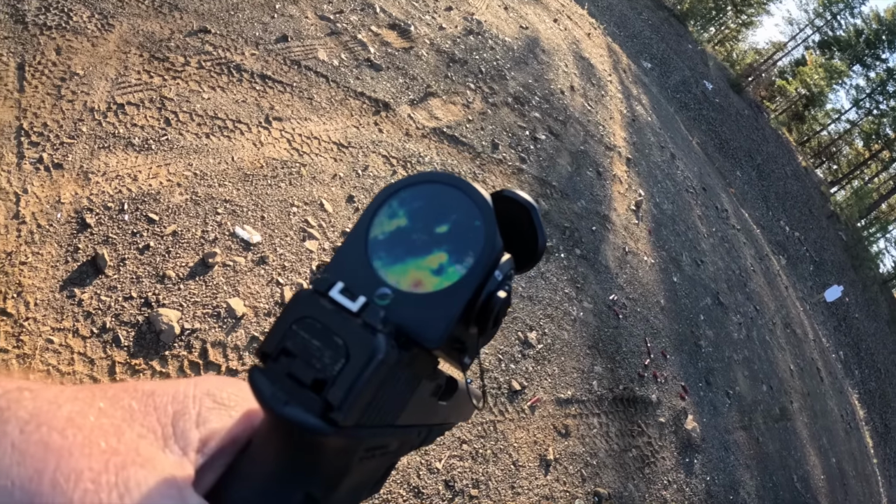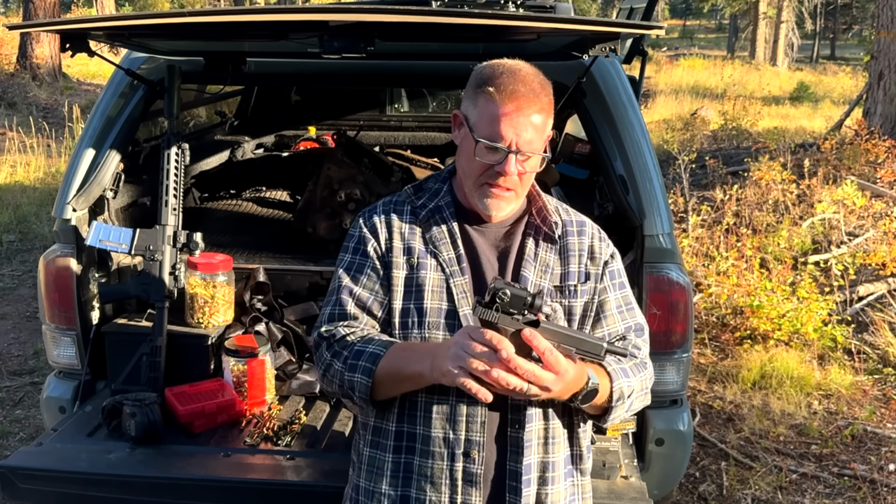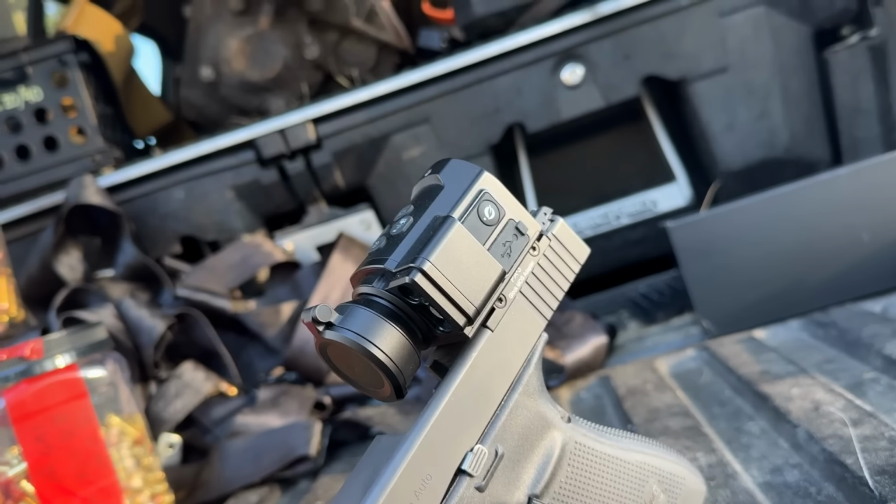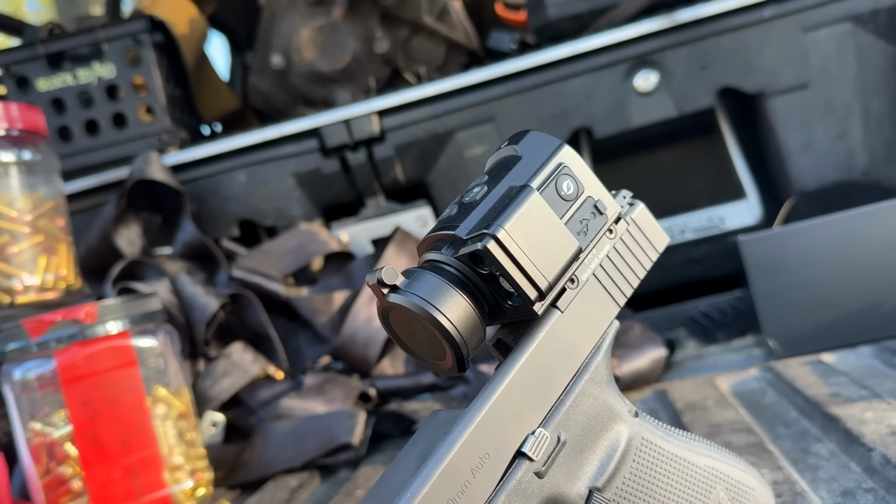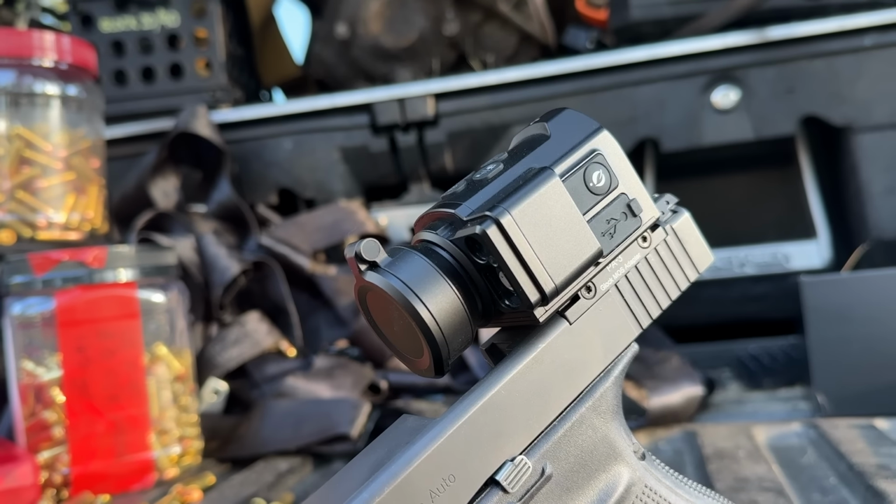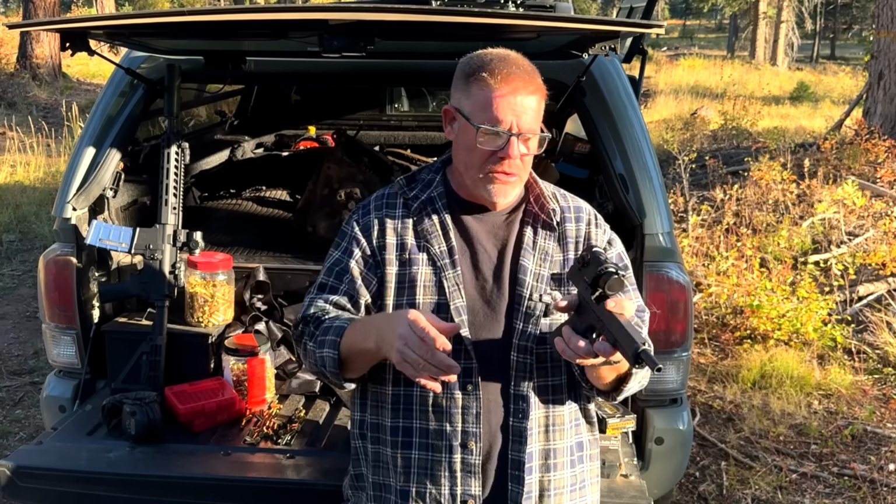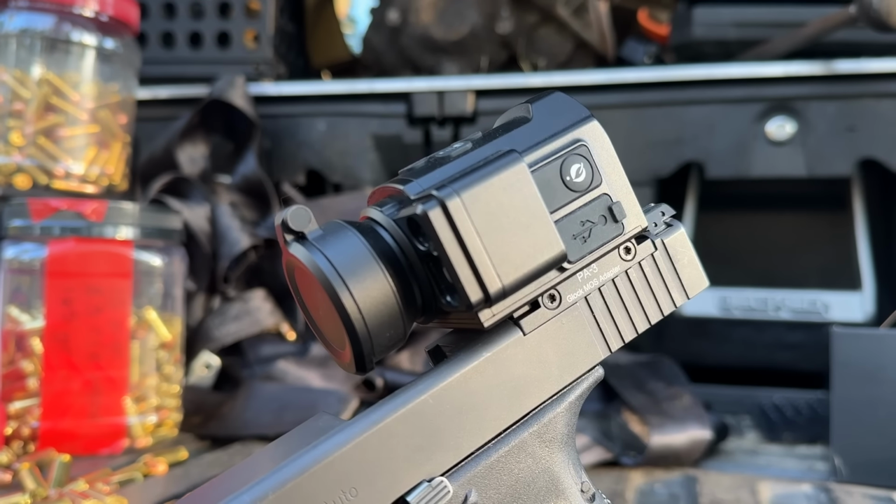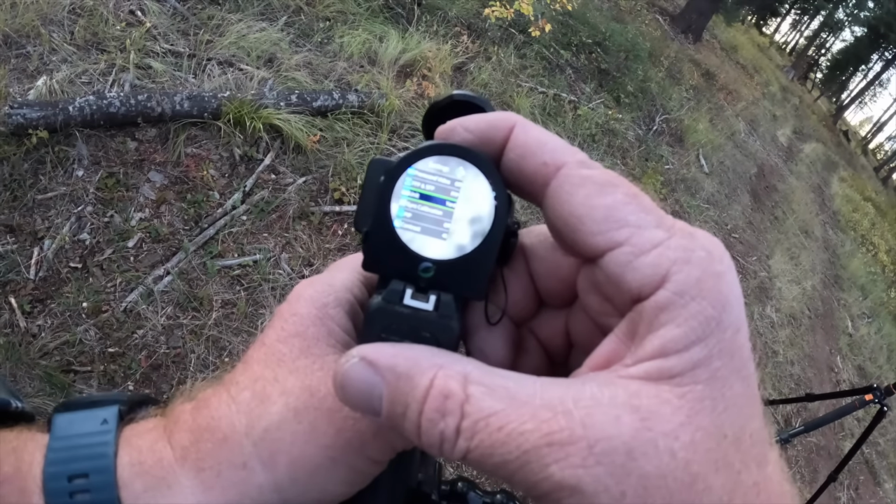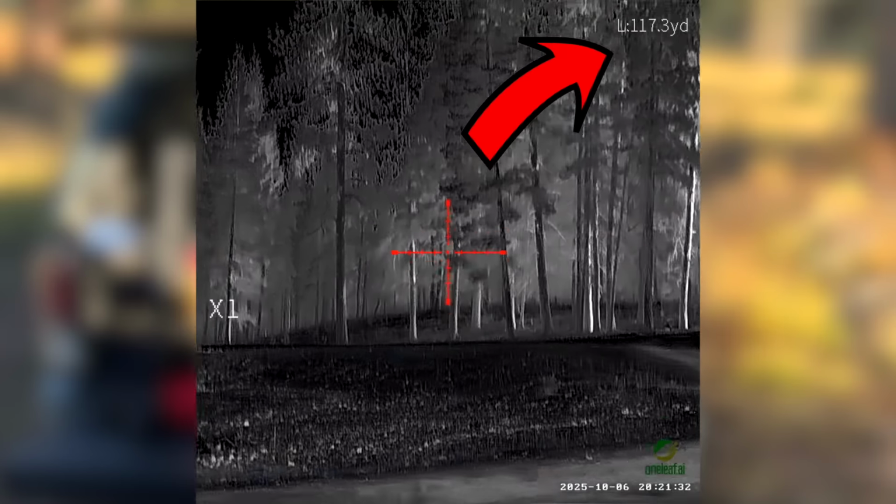It's unbelievably intuitive for even dullards like me, who really don't tend to sit around and look at the instructions. In fact, when I took this thing out of the box, I started playing with it. The first thing I did, of course, is power it up. It's got enough battery to run, I don't know, a few hours even straight out of the box. But I powered this thing up and I started playing without even looking at the instructions because I'm a dude. And I was able to run through the different screens, the different colors, the different reticles, basically the entire menu on this little optic, including the rangefinder, all without looking at the instructions.